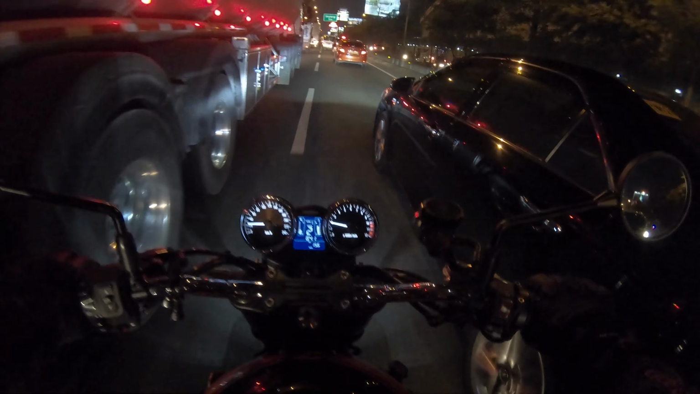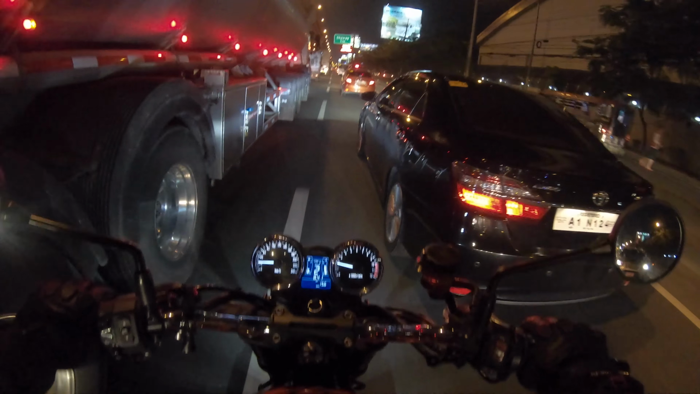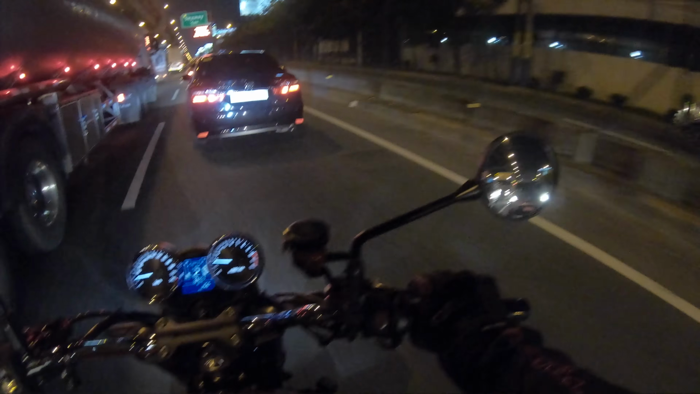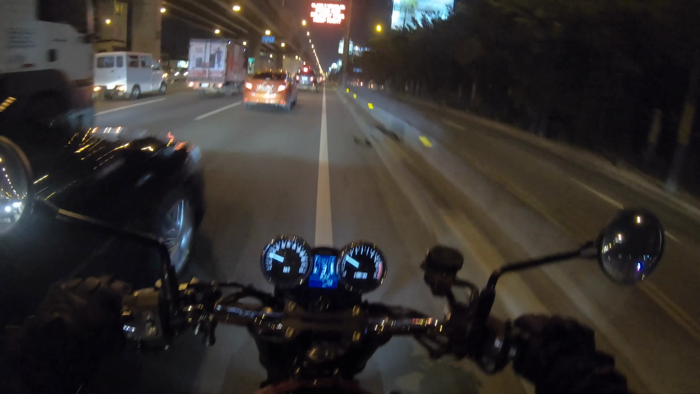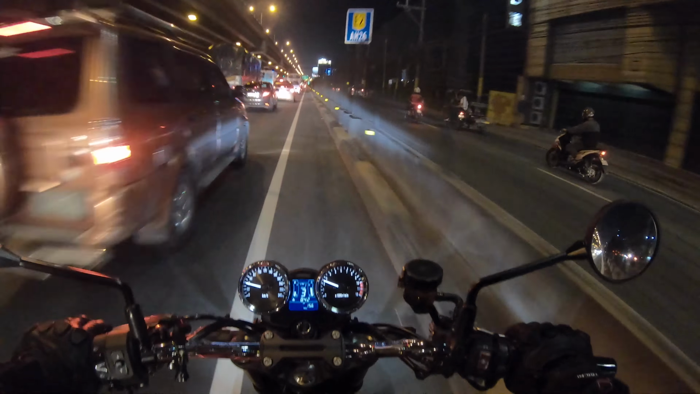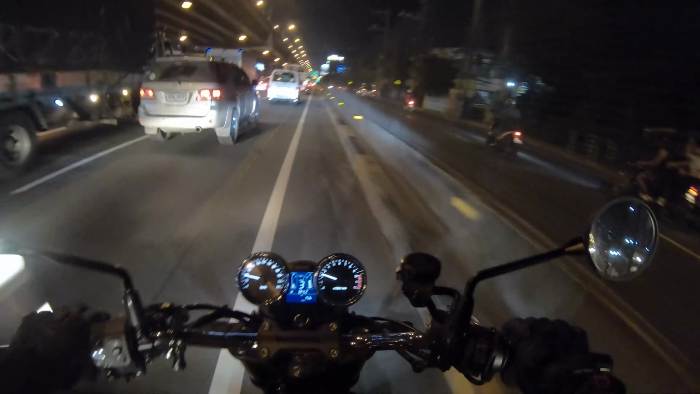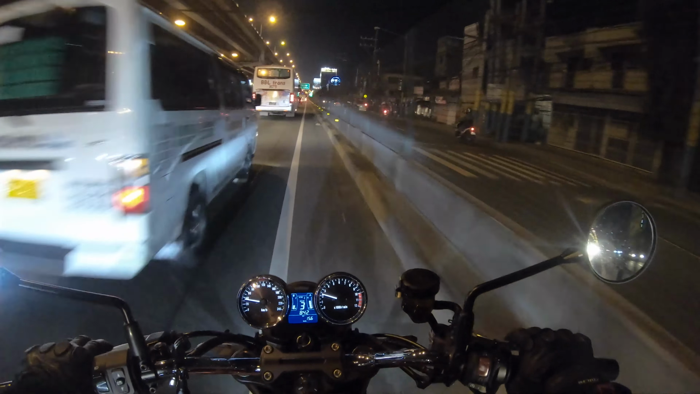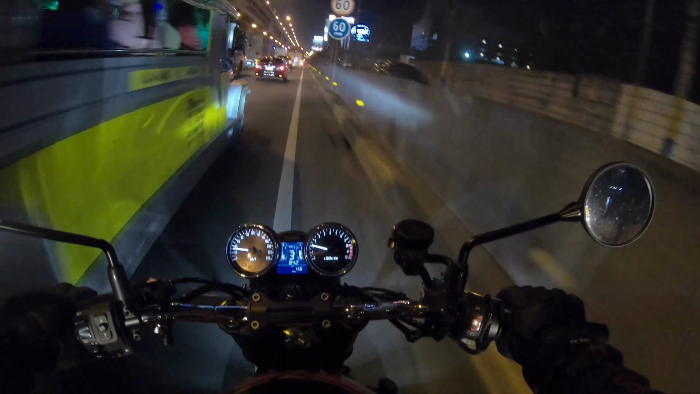So guys, for you underbones out there that are wondering if it's much better to go on SLEX, think again, because you're gonna have to put up with this. Look at this, I've got my own lane. My own private lane on SLEX. It's probably the lane with the most debris in it, but it's my lane, at least.